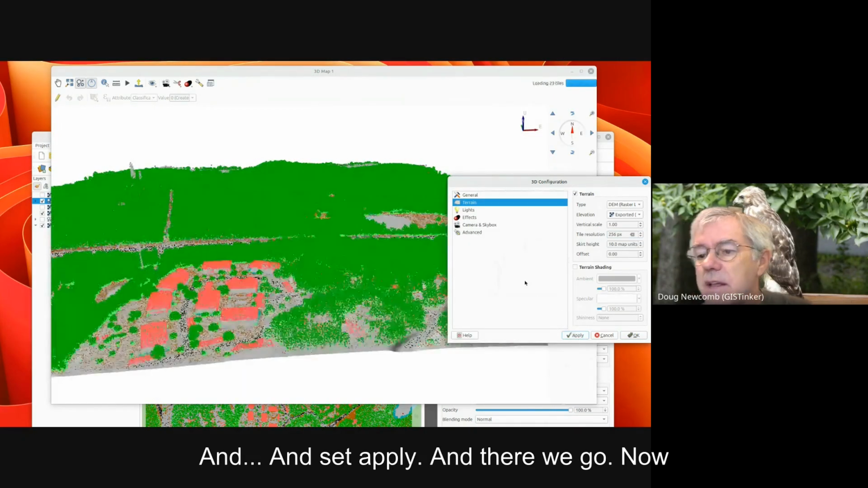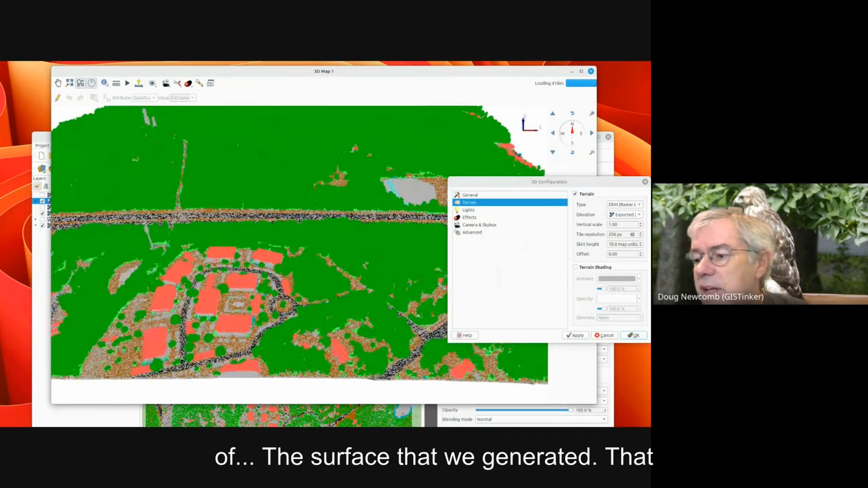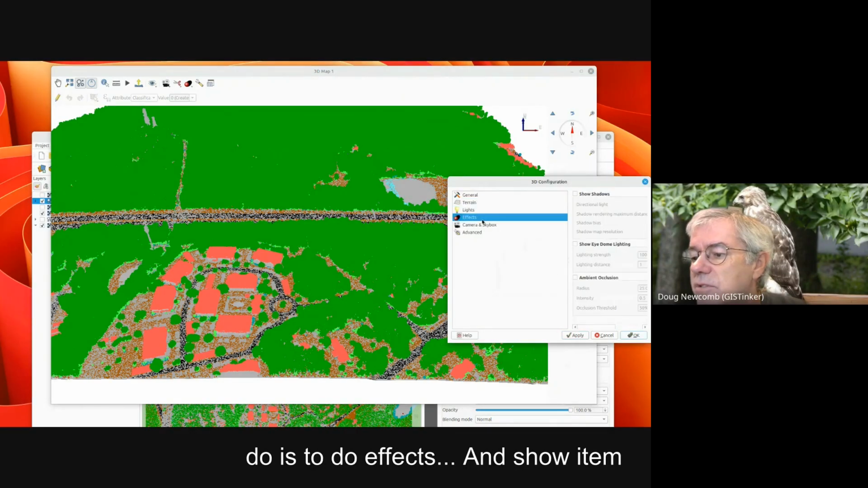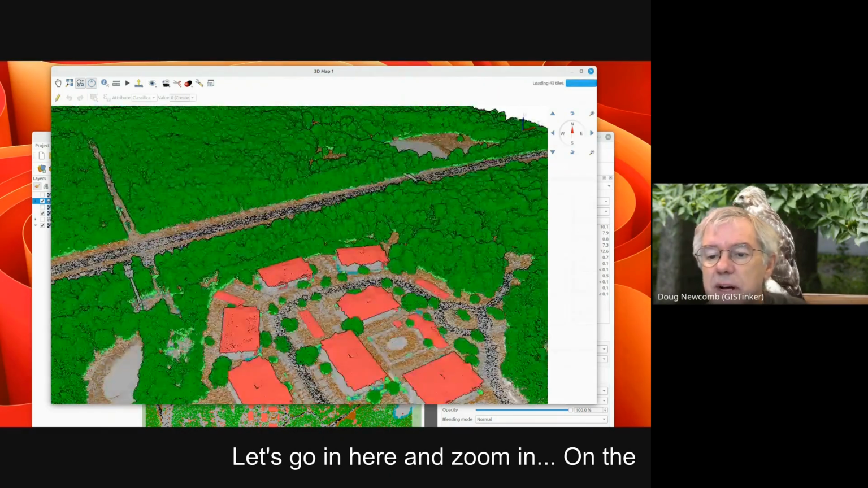And hit apply, and there we go. Now our terrain is sitting exactly on top of the surface that we generated. That makes it a little bit easier to do visualizations. One other thing I like to do is go to effects, show item lighting, and apply that, and that makes things actually look like trees.